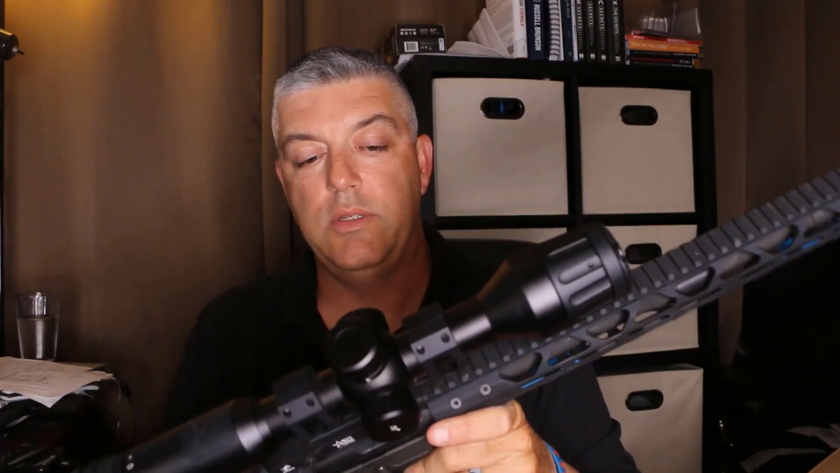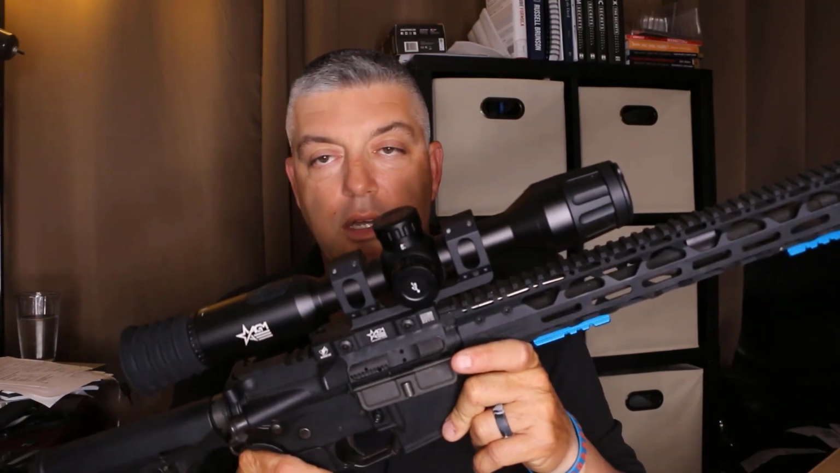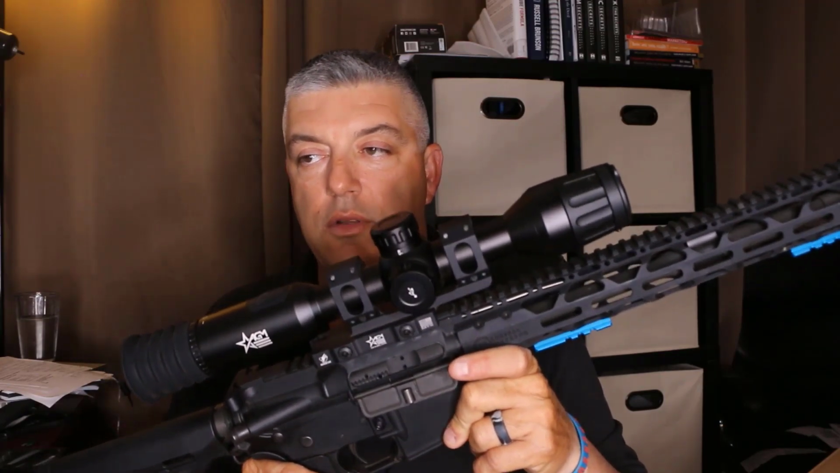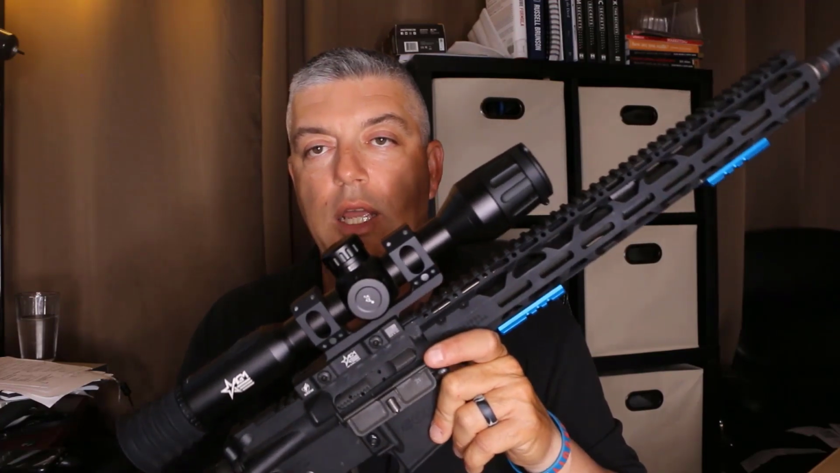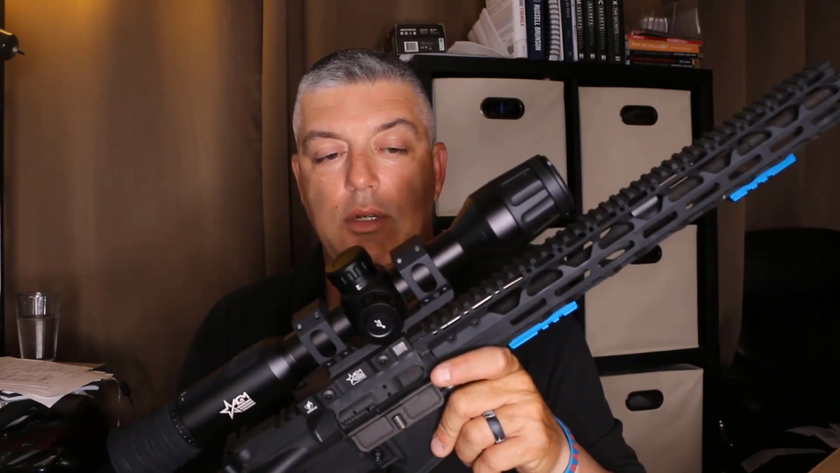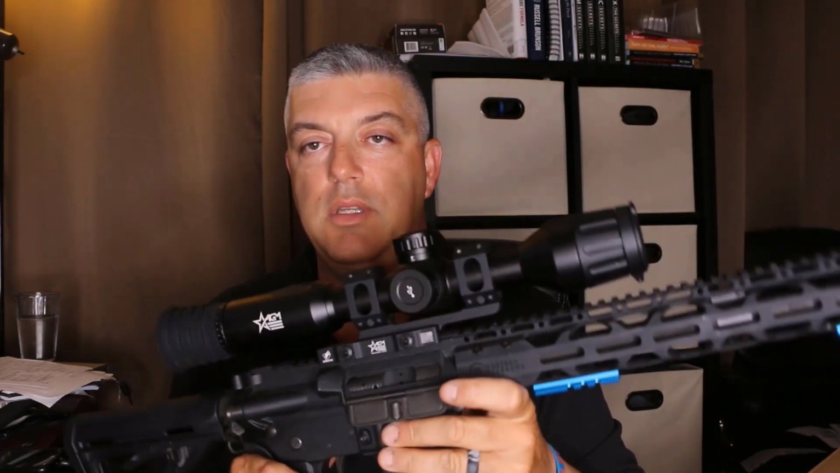So that's cool, because if you have kids or you just don't want to take your gun and plug it into an outlet somewhere or leave it in your truck and let it charge, it lets you lock it away and not have to worry about somebody getting a hold of it, and just keeps the safety element in play.